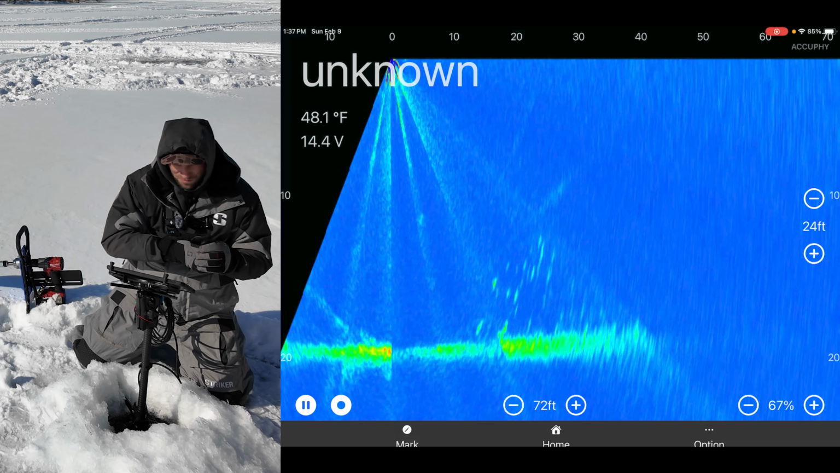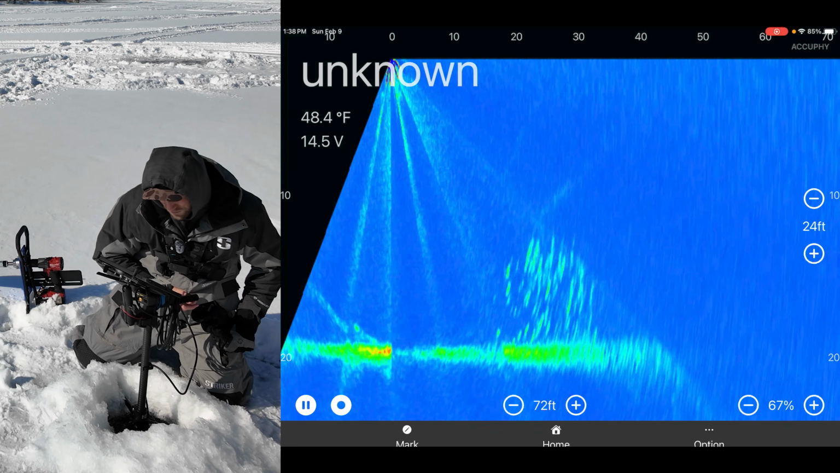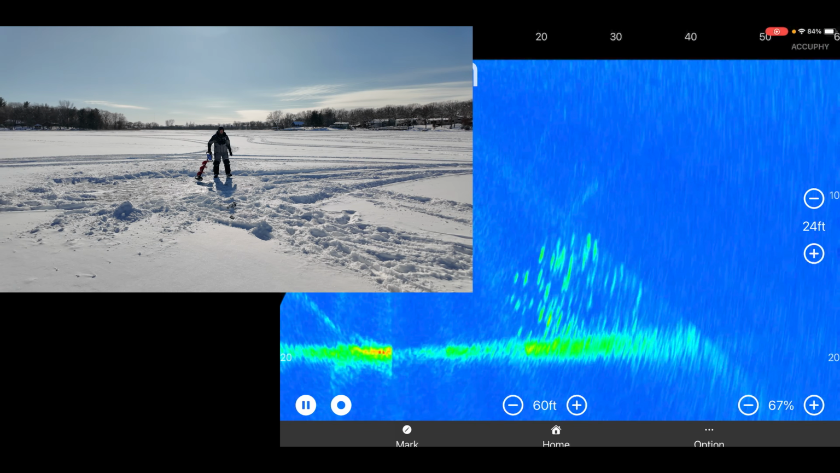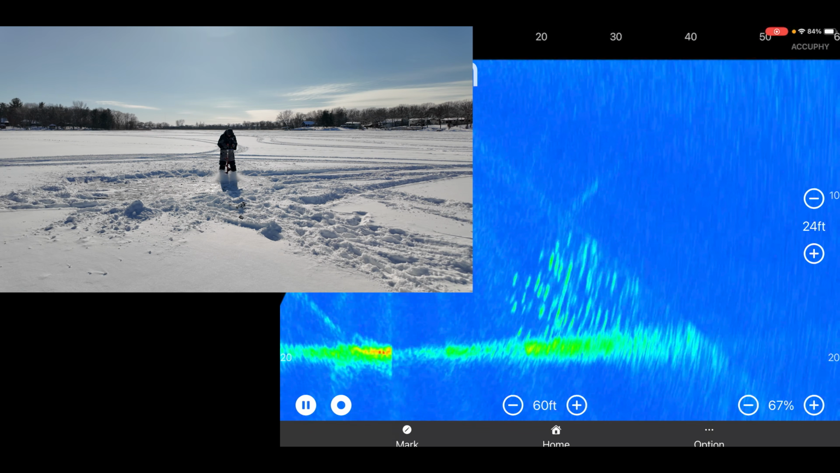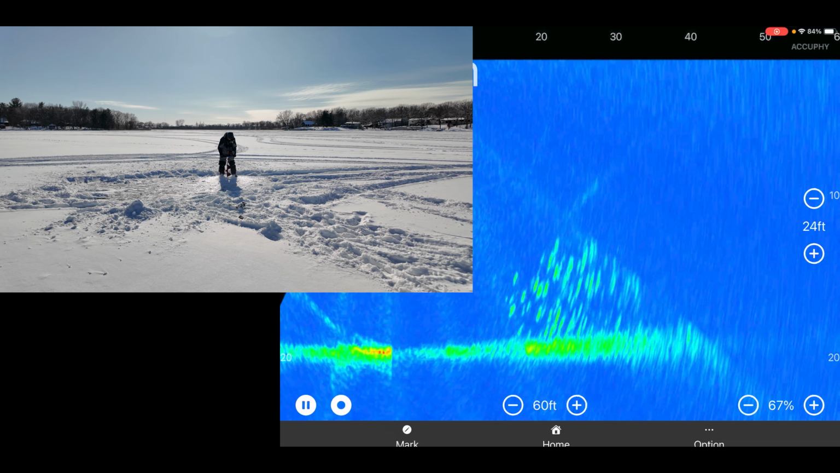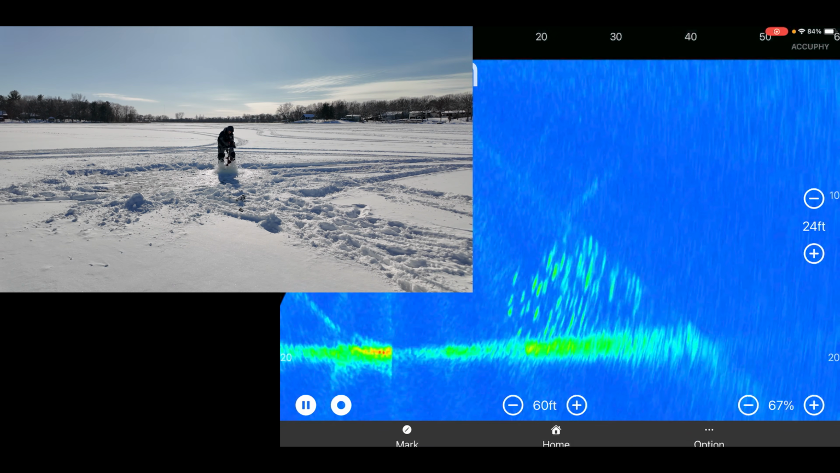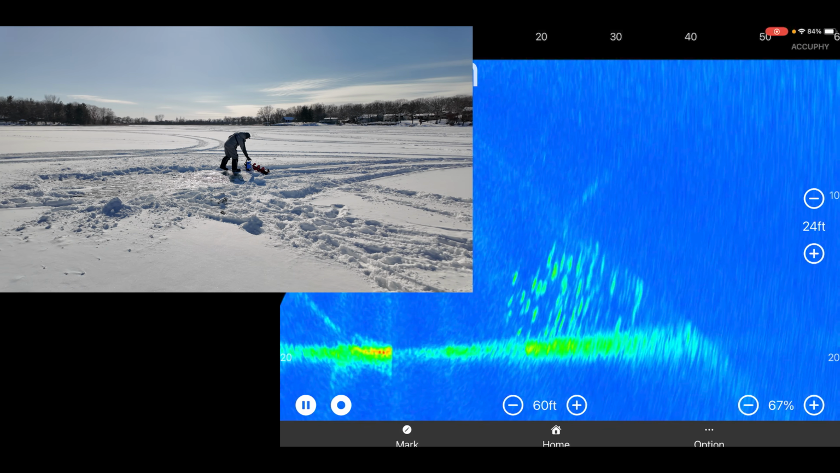So I'm actually going to move it back to, should we go pop over on that school of fish about 30 feet over there? It's probably right here. Okay.